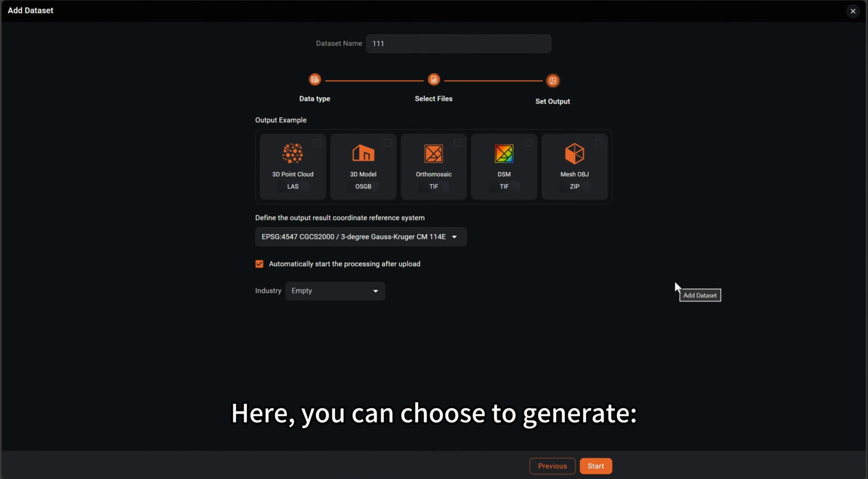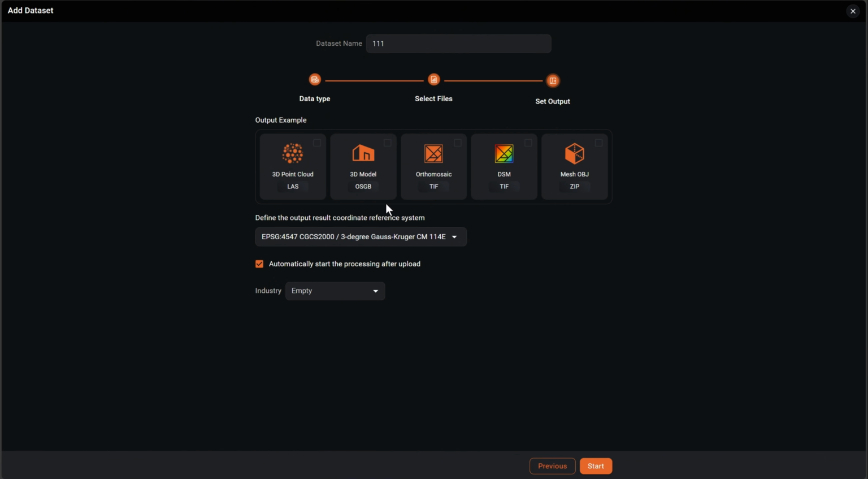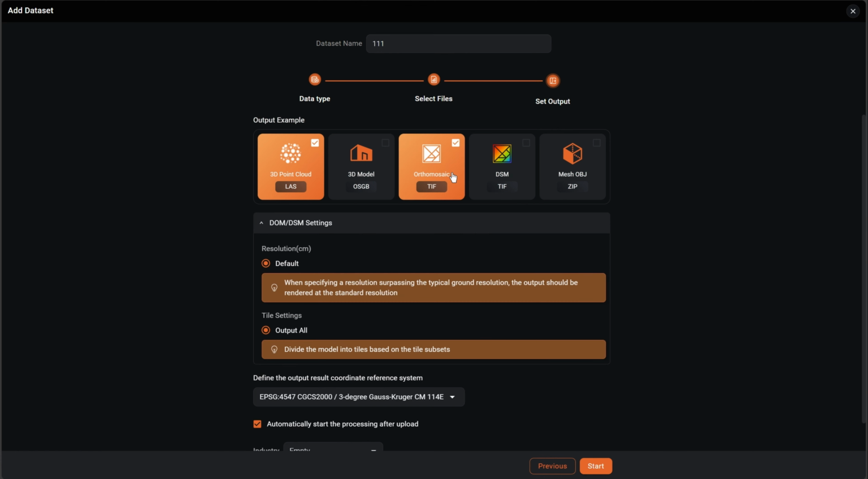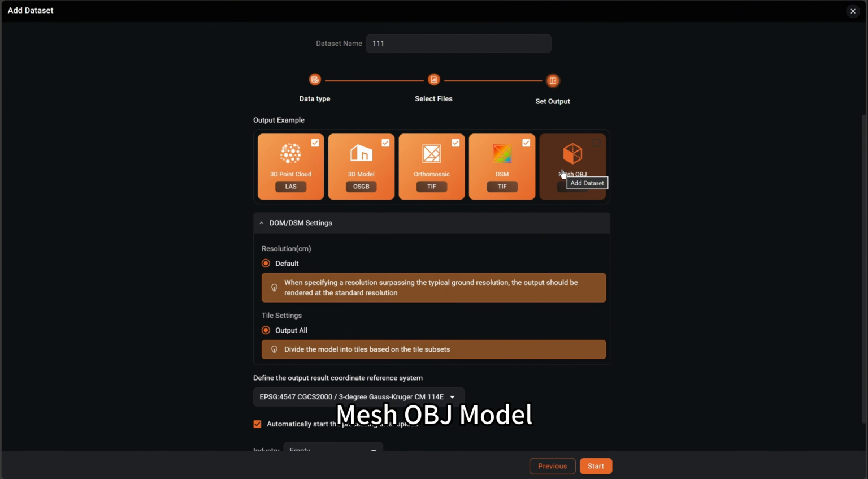Here, you can choose to generate point cloud LAS, orthophoto DOM, digital surface model DSM, 3D mesh model, mesh OBJ model.